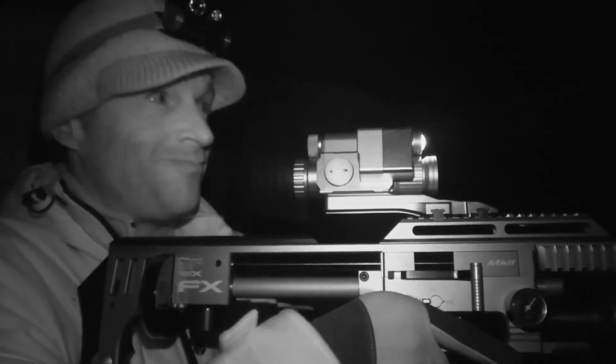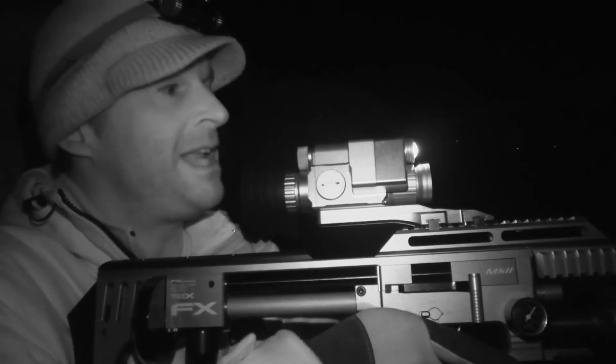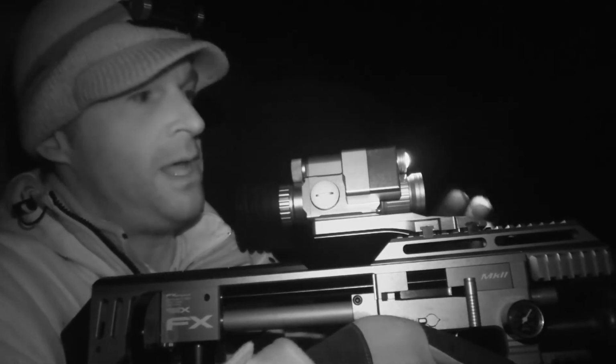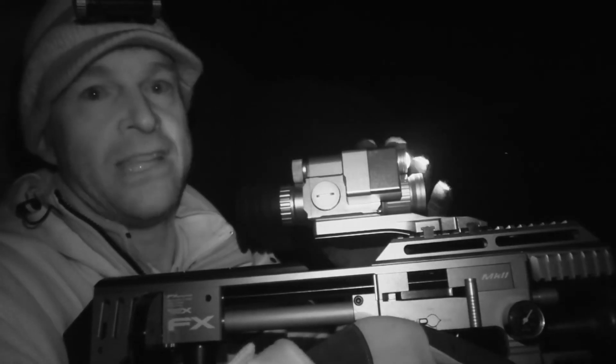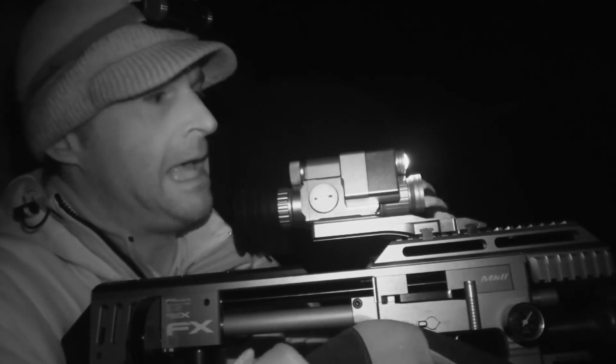Well, we're seeing a few rats, and the Pard's performing really nicely. Now, as I mentioned at the outset, this is the LRF model, and that means it's got an onboard laser rangefinder, and that is a really, really handy feature.